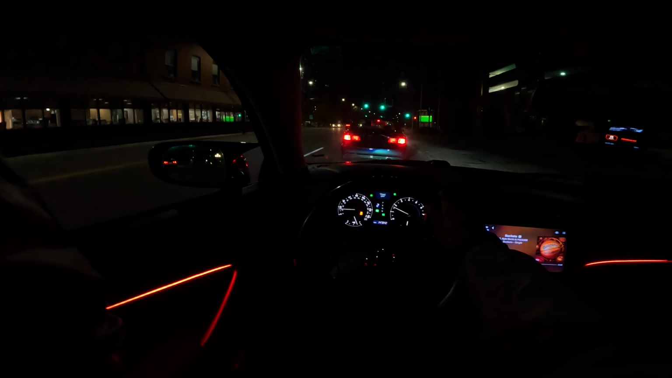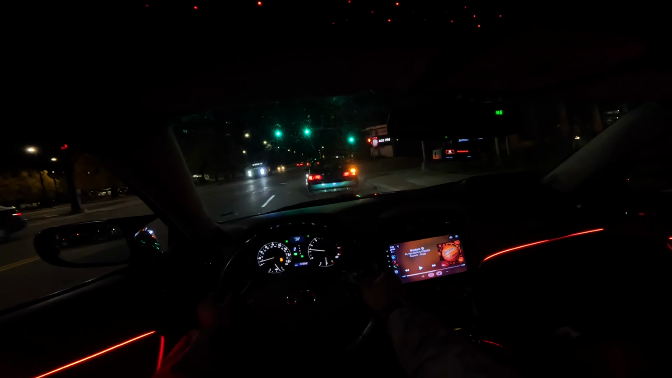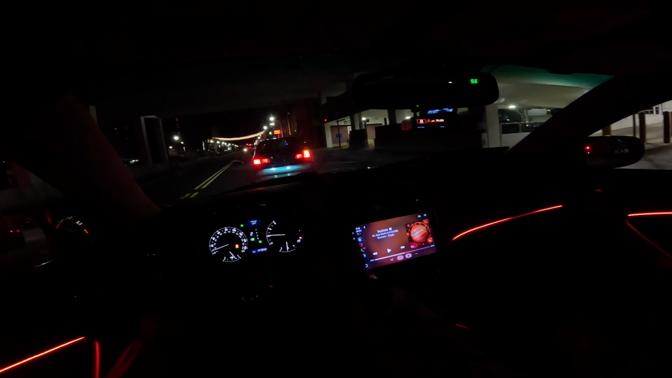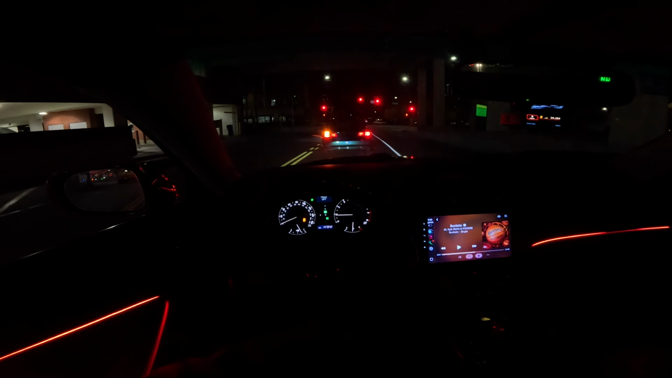I keep saying this, but I really hope that angle is perfect. I don't think he knows where we're going. Let me give you guys some revs.